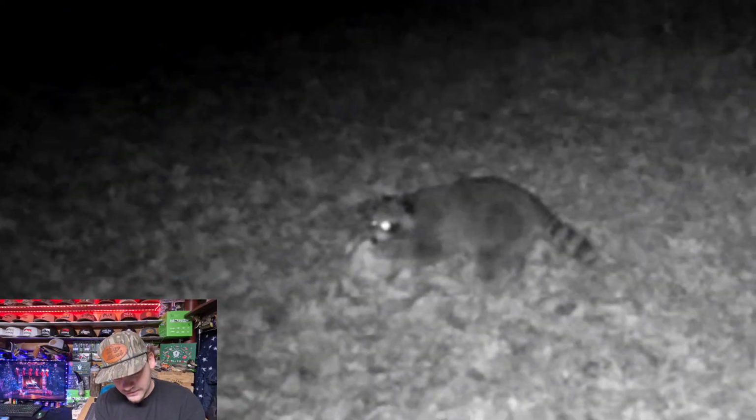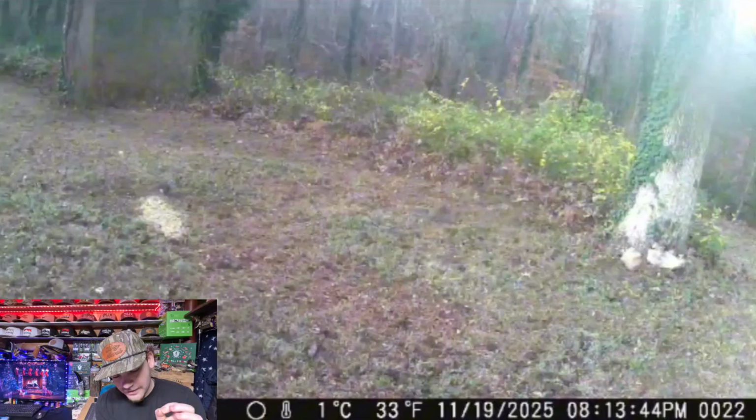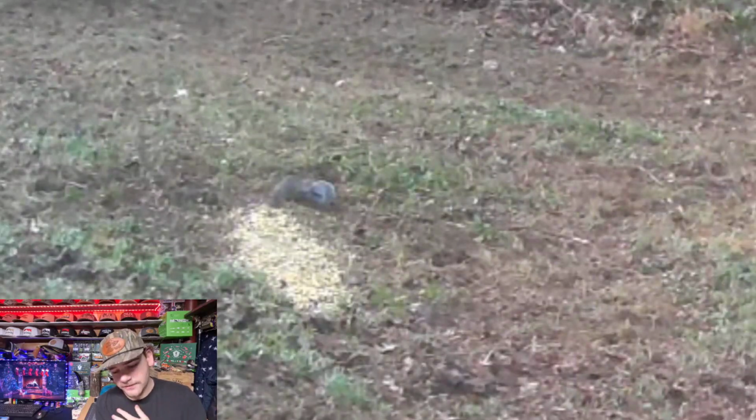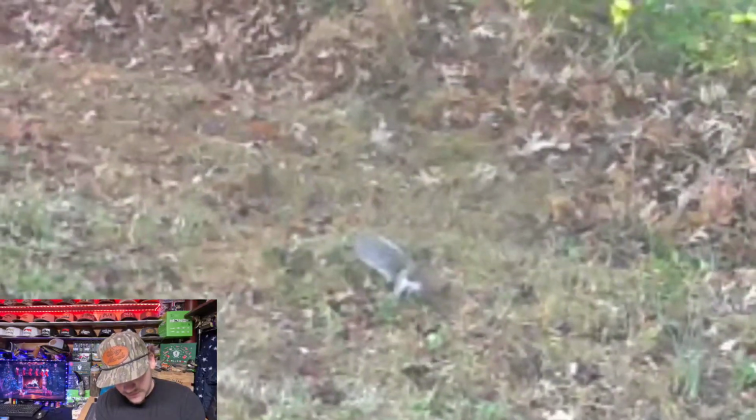Looks like she's just gonna stay there. I don't see any babies with her, so I'm not sure if this is the mom or if this is just a random one. So now here's 2 days later on the 19th. I ended up throwing, I'm pretty sure it was just some corn, deer feed. There's a squirrel on it. Open, there's another one right here, as y'all can see.